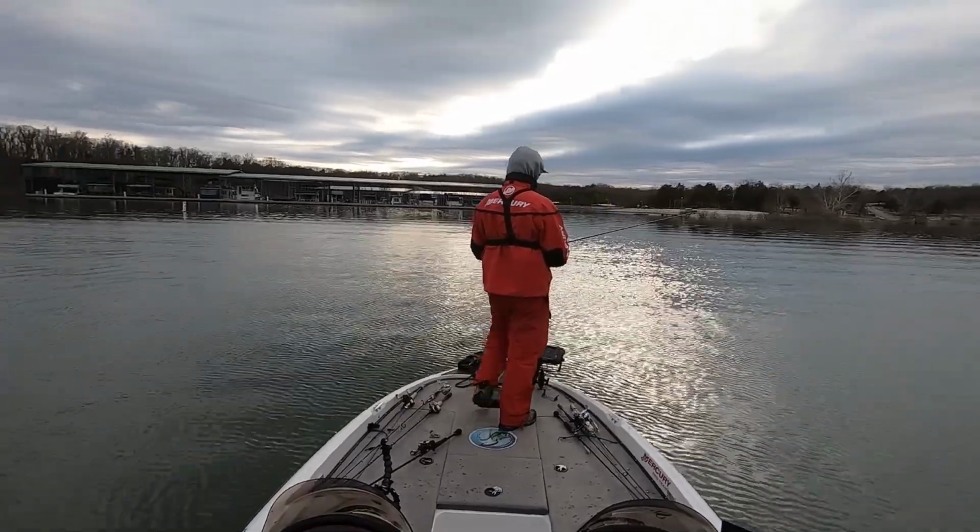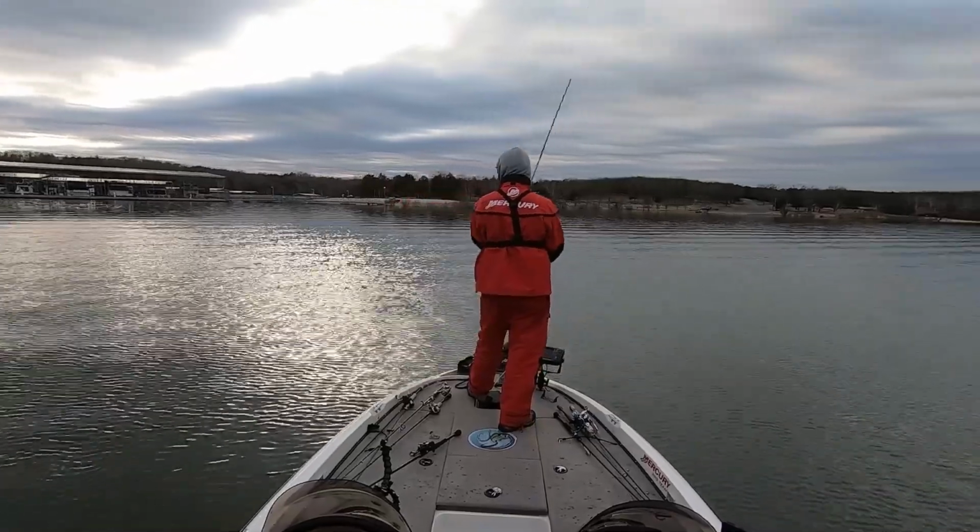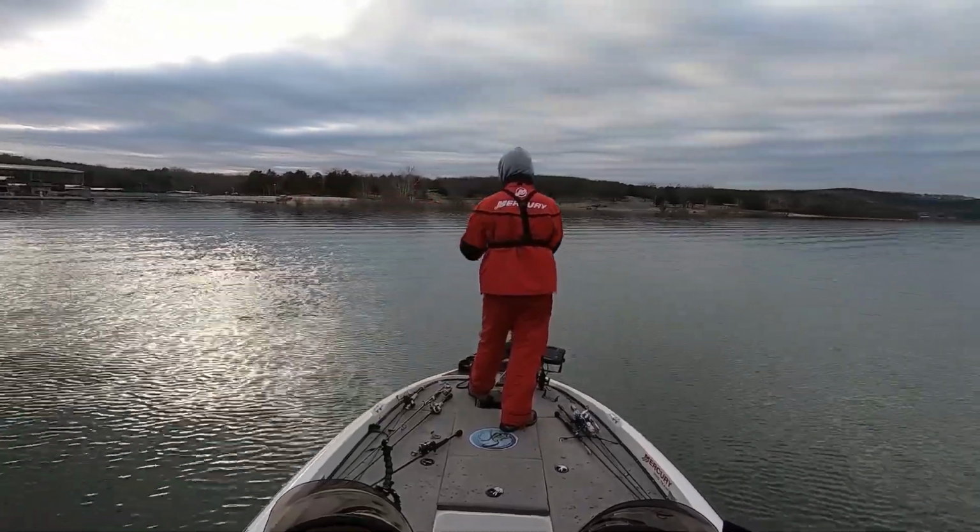And I seem to get a lot more bites on the blade bait than I did on the football jig, and I could also get them to connect with it when they swiped at it, just because I was throwing the treble hooks on it.